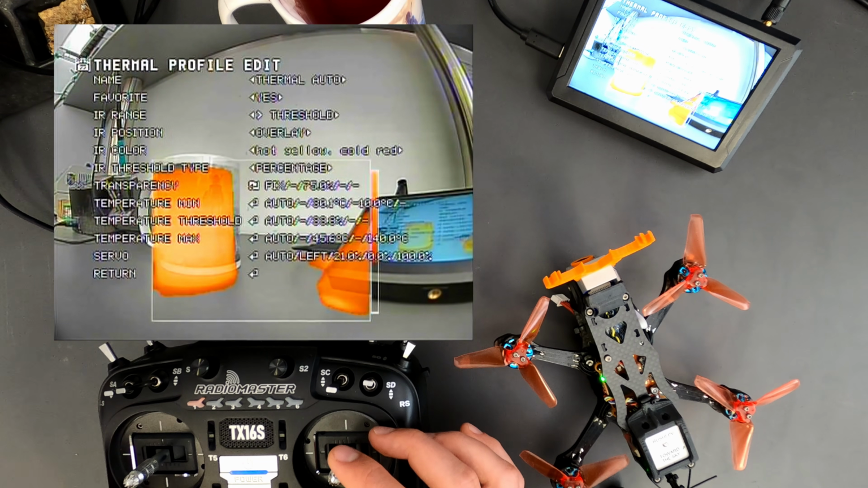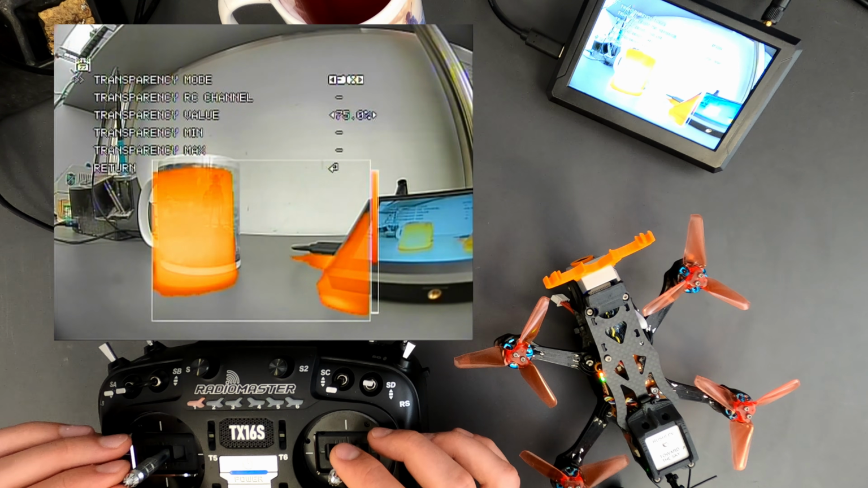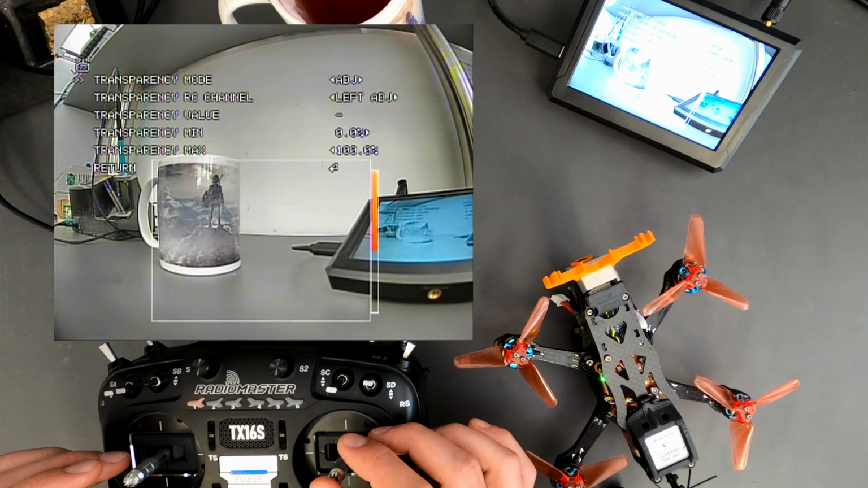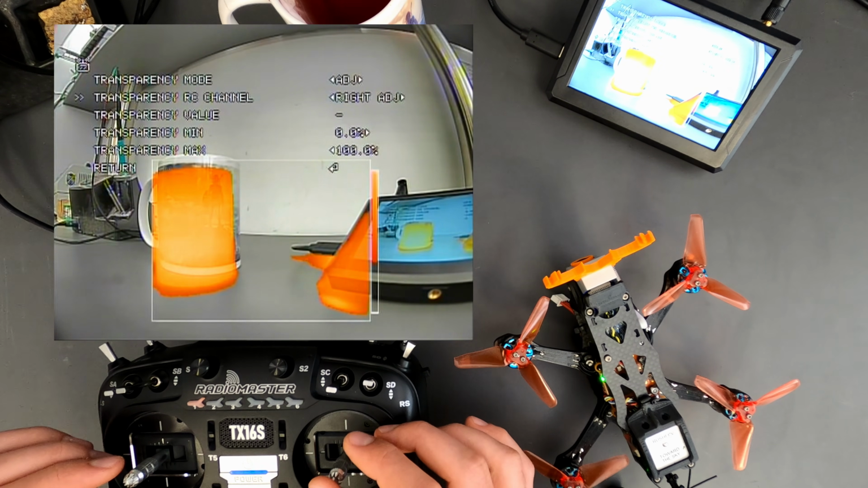Now we want to add transparency to our second RC channel. Press enter. It's fixed at 75% now. Let's change the mode to adjustable. We use the channel right edge.